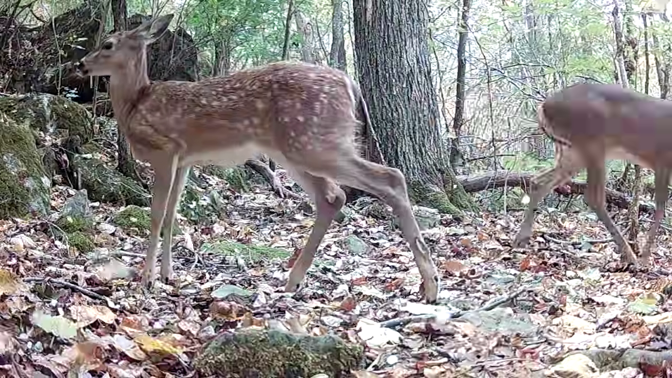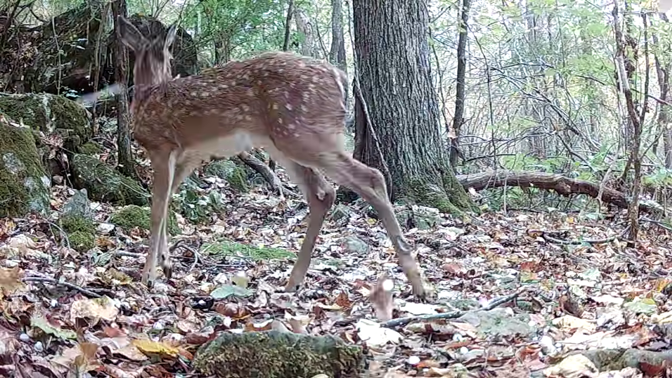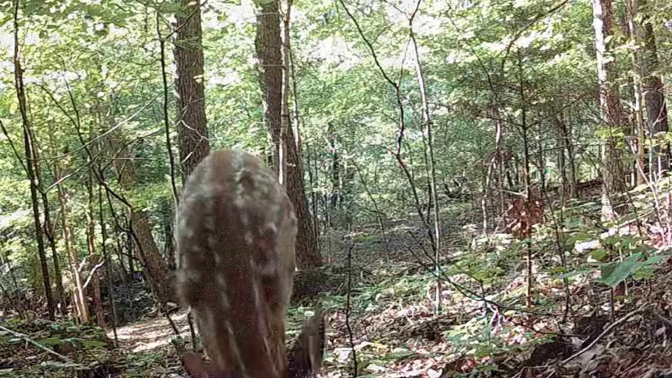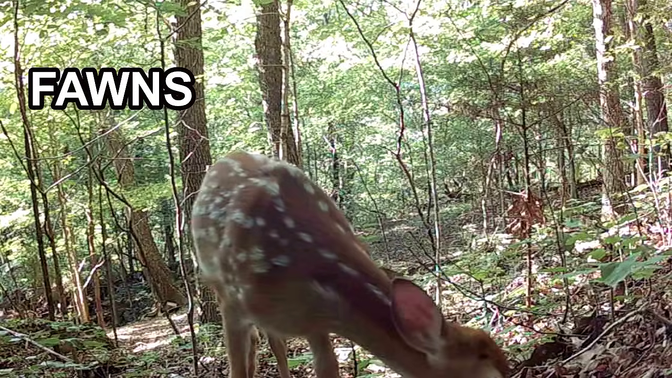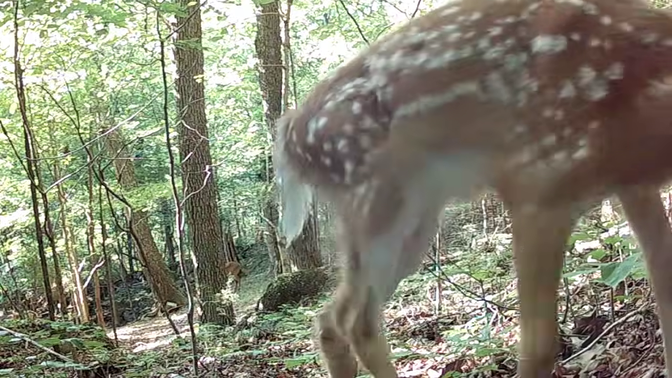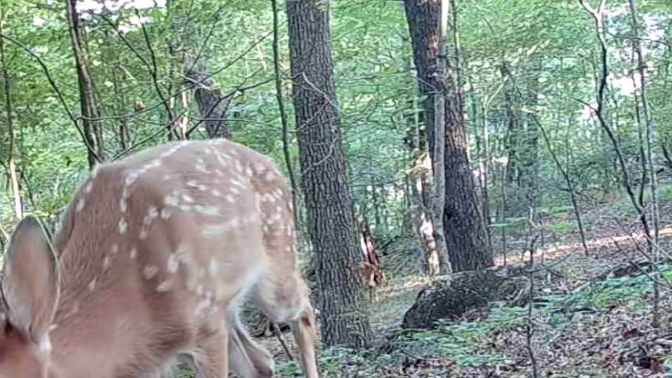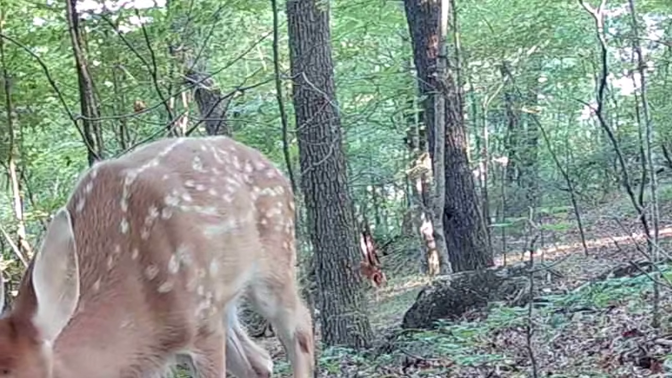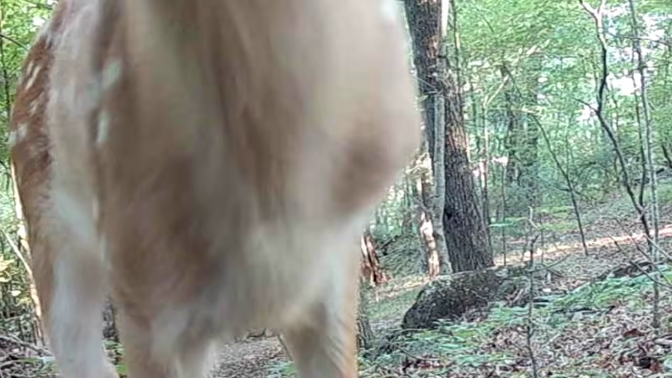Here's a rare capture of Mommy and one of her fawns in a hailstorm. Don't know what to do, do they? Now the little fawns, they had a good year this year. They came in late, some of them did. And they get right in front of the camera too. Ain't they beautiful? Exploring a new world.